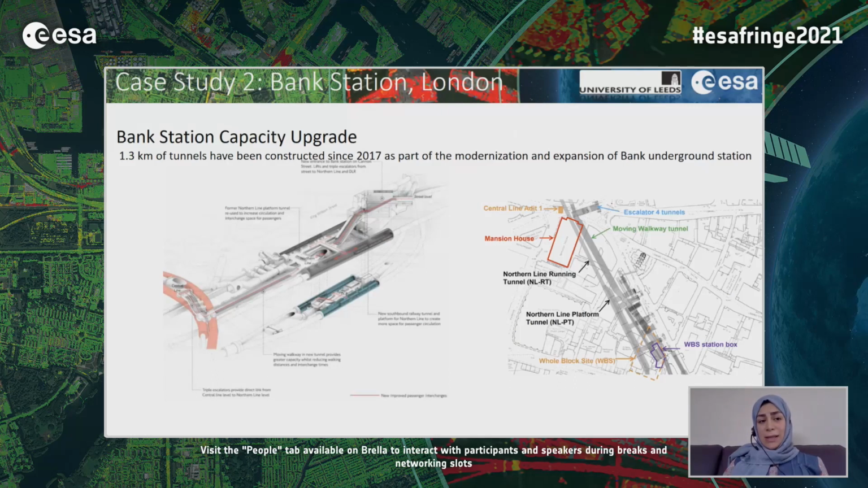Our second case study is Bank Station. London Underground Ltd's Bank Station has been upgraded to increase its capacity. The scheme is known as the Bank Station Capacity Upgrade. 1.3 kilometers of tunnels have been constructed as a part of the modernization of this station.